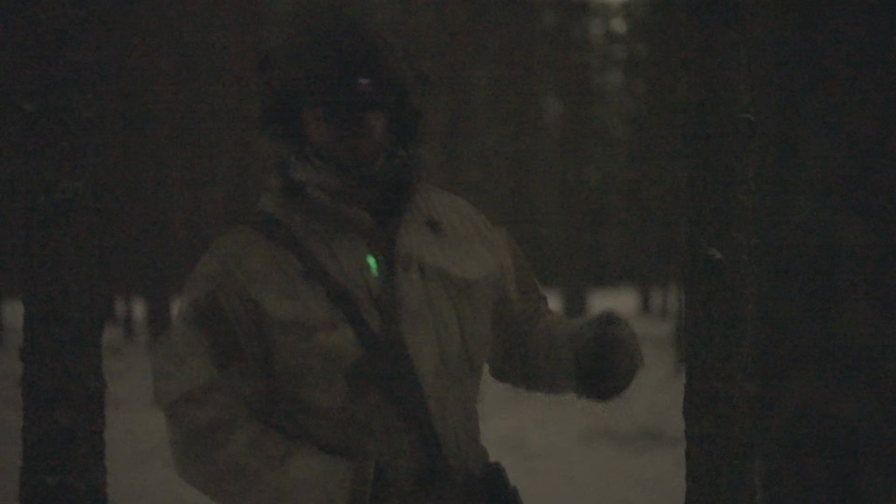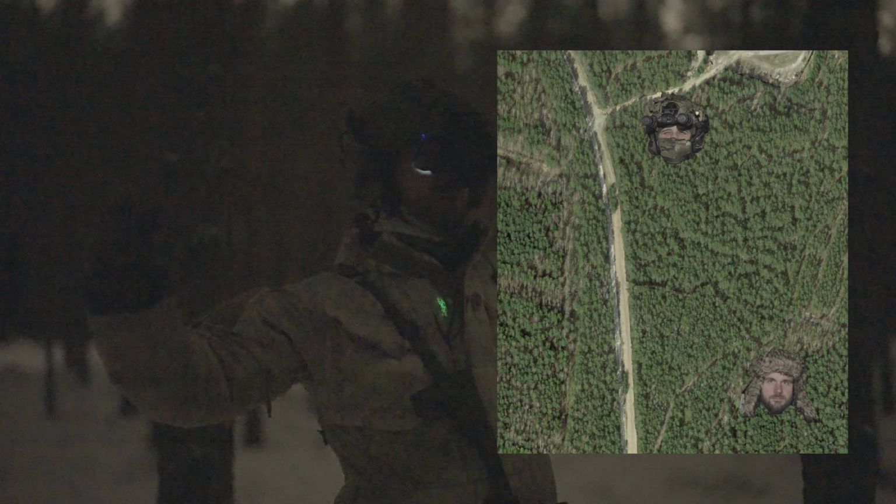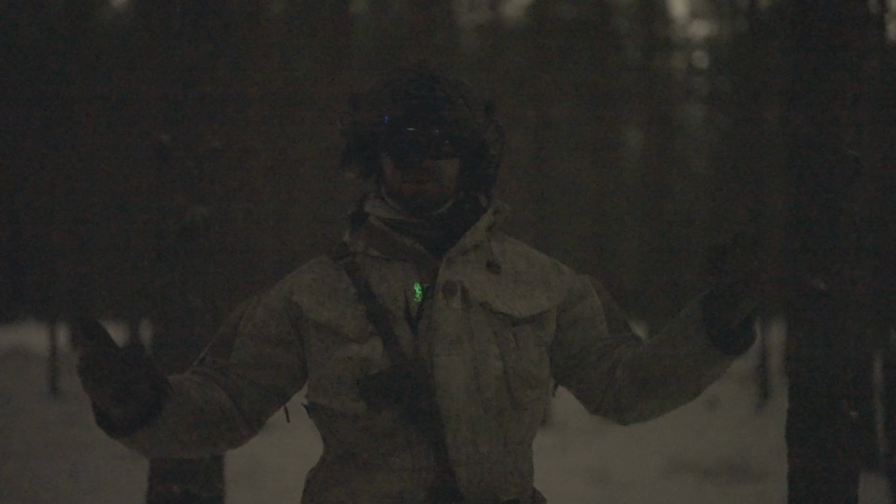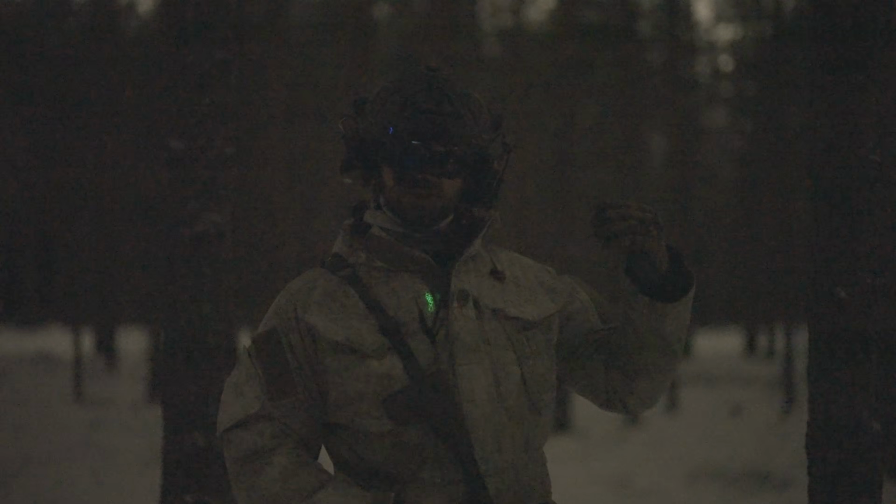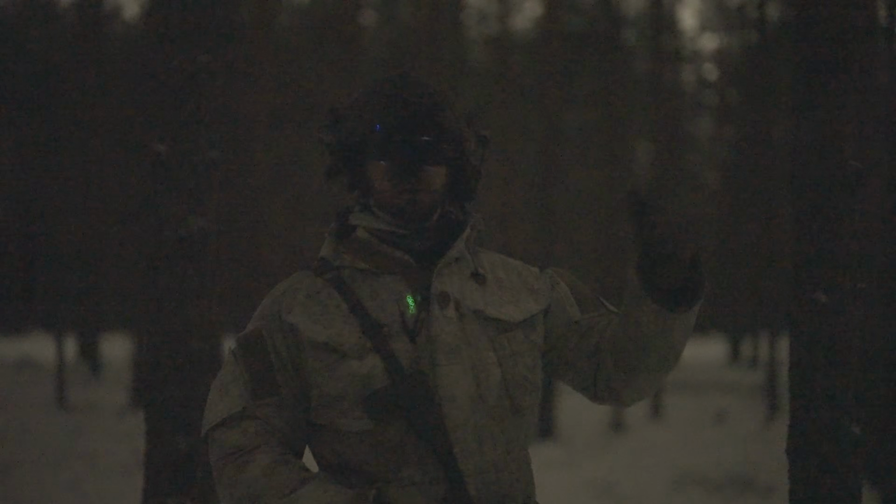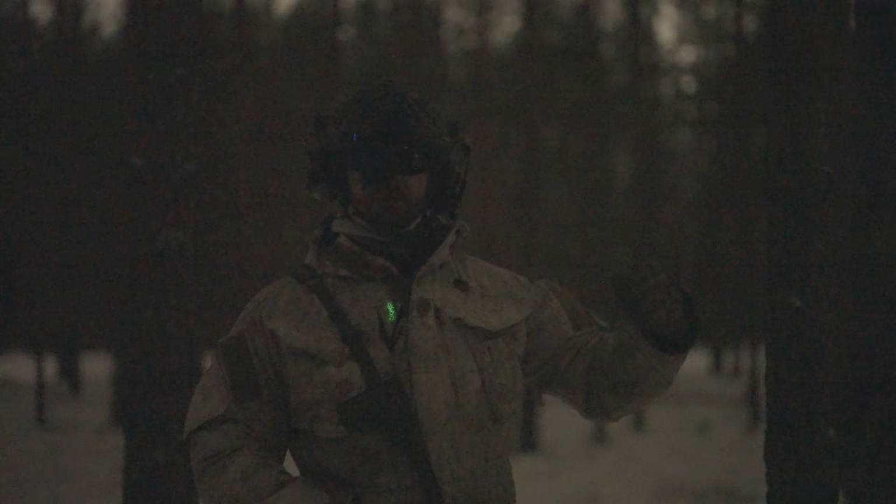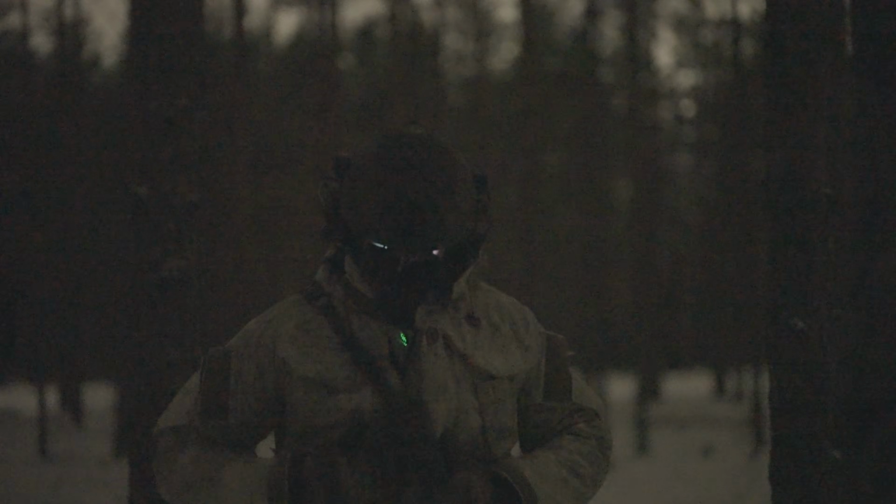Now we're starting the second scenario. We're starting from the opposite sides of this patch of forest, and we're trying to find out if it works as well as it did during the last scenario. I'll be using the same setup. I will probably be taking a few more breaks, trying to listen and just scan. Once I see something, I will stay stationary, make sure it's my target, and then take the shot if I have the opportunity. Let's head out.